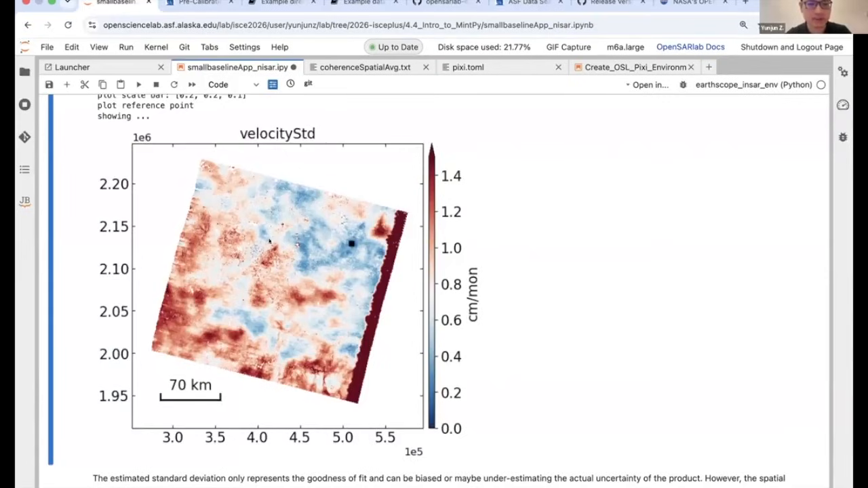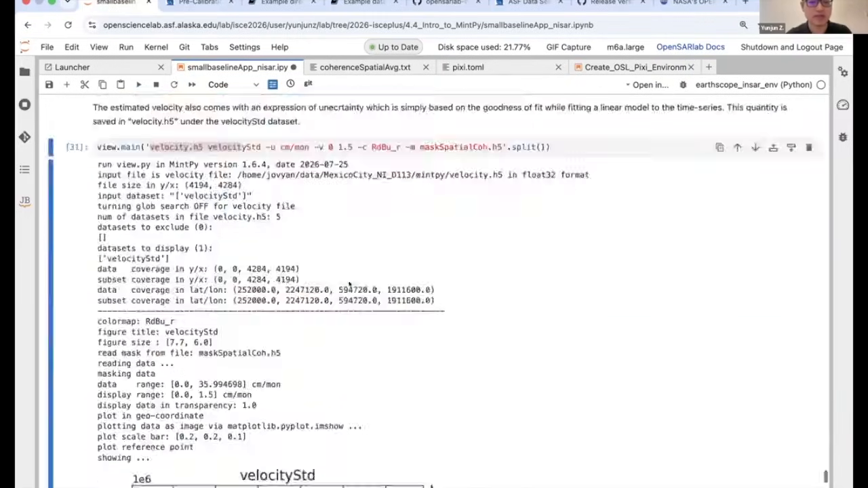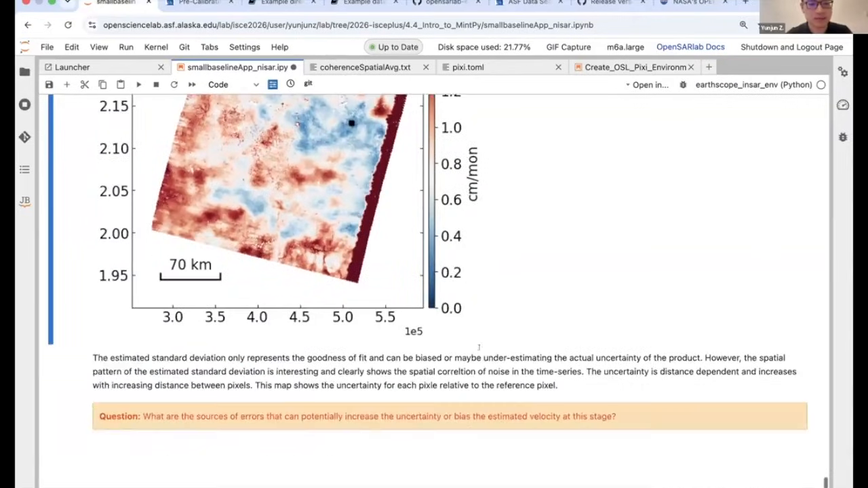You can see here, this part is where the subsidence signals that we showed earlier in Mexico City are. And you can see the time series dispersion here is relatively high, over 1 centimeter per month. This is because the time series right now is really short.